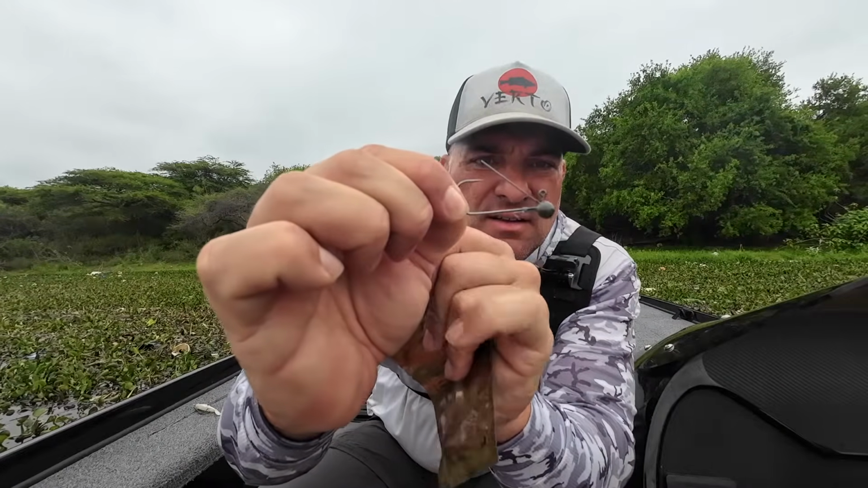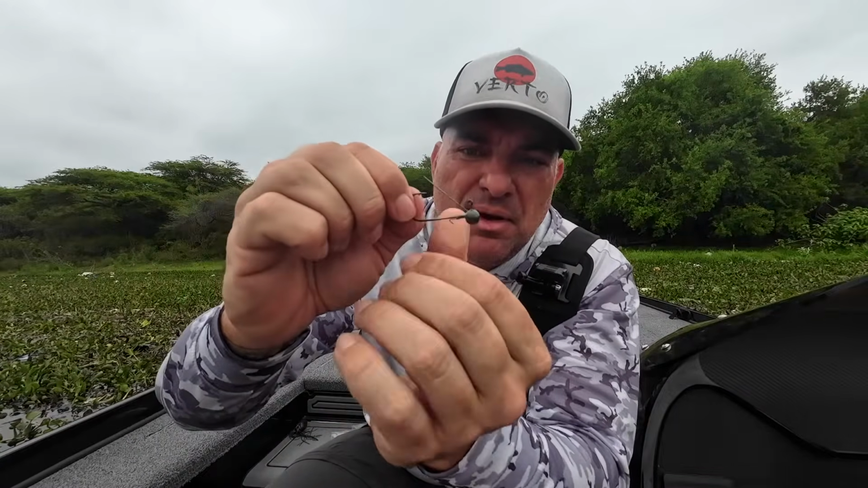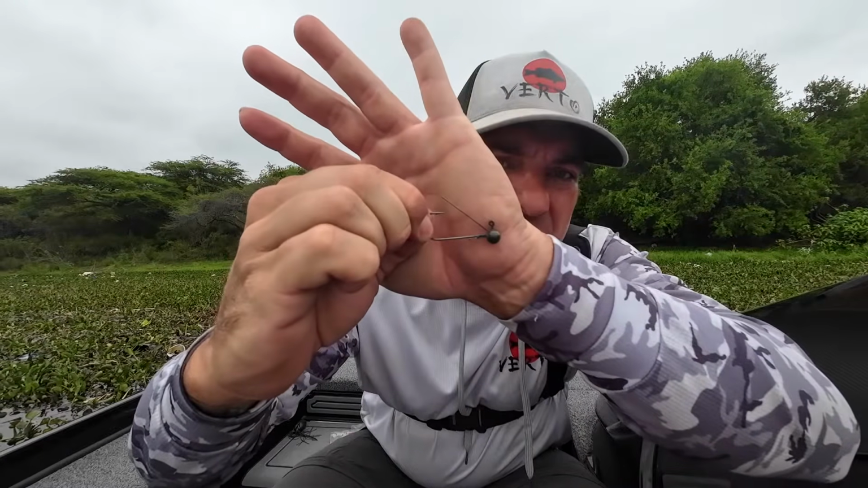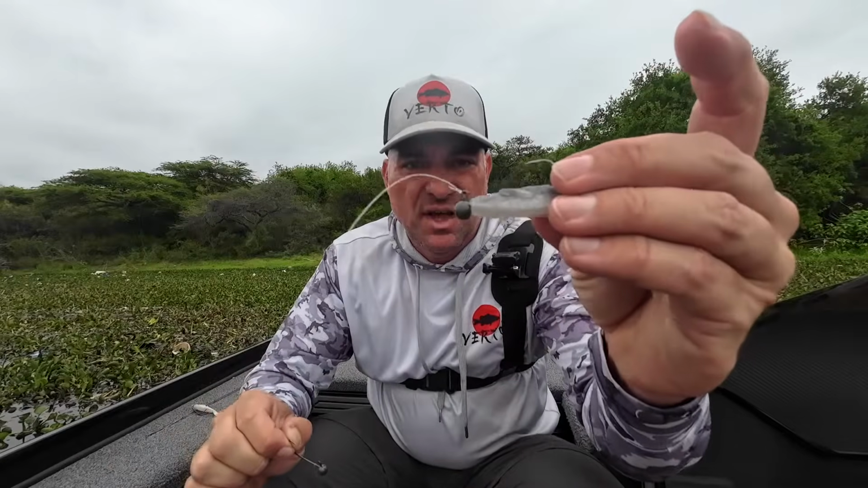Just pop it out here for you guys. Okay, there it is. So it's the tungsten shaky head with a wire keeper. Let me just try and get you a clearer picture of that. There's a wire keeper on the underside here, and that's going to lock the bait in place. It has this weed guard, a wire weed guard. We don't need that, so it's very easy to remove. You just bend it once or twice, it comes out. Okay, so that's done. That's exactly what I've got on here.